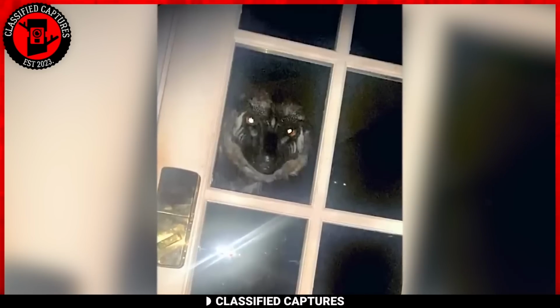Nighttime intruders can be a cause for alarm and uncertainty, especially when they take on a strange and unsettling appearance. In this case, a homeowner was awakened by the sound of his dog barking and scratching at the door. Investigating the commotion, he was confronted with an unusual creature peering through the glass window, a sight like nothing he had ever seen before. What could this thing be?